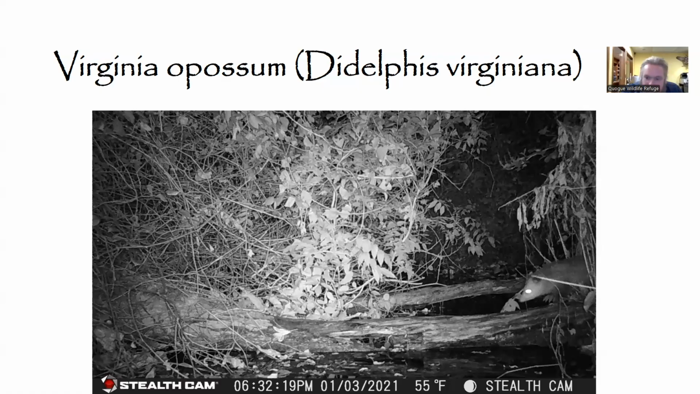Many people know possums from their tendency to play possum or play dead when they get scared. Interestingly enough, it is not a conscious trick. It's actually a completely involuntary reflex. If these opossums get scared enough, their bodies go rigid. They can't move.